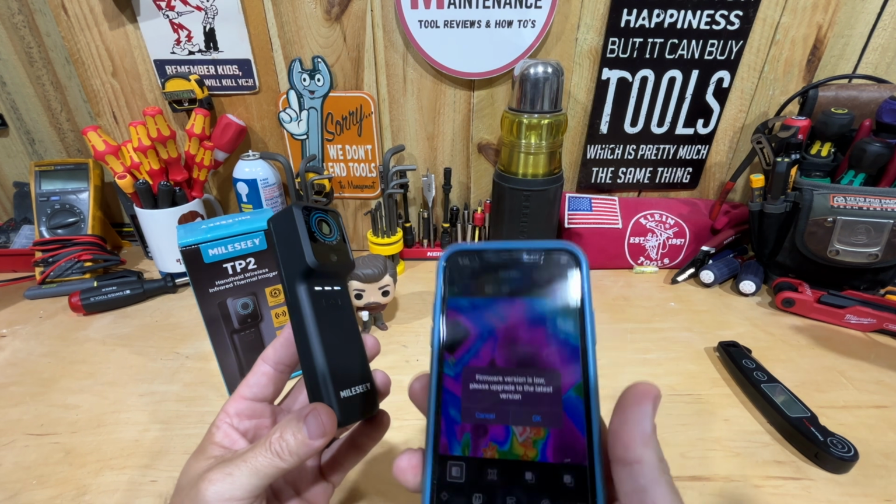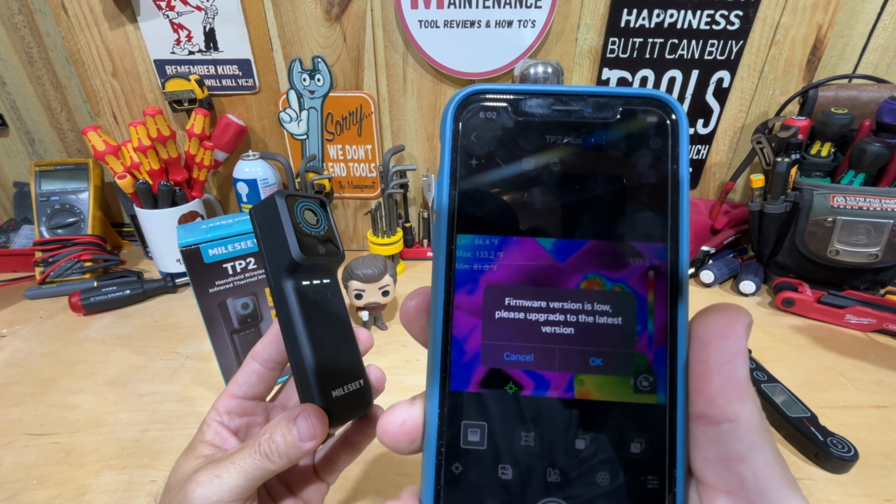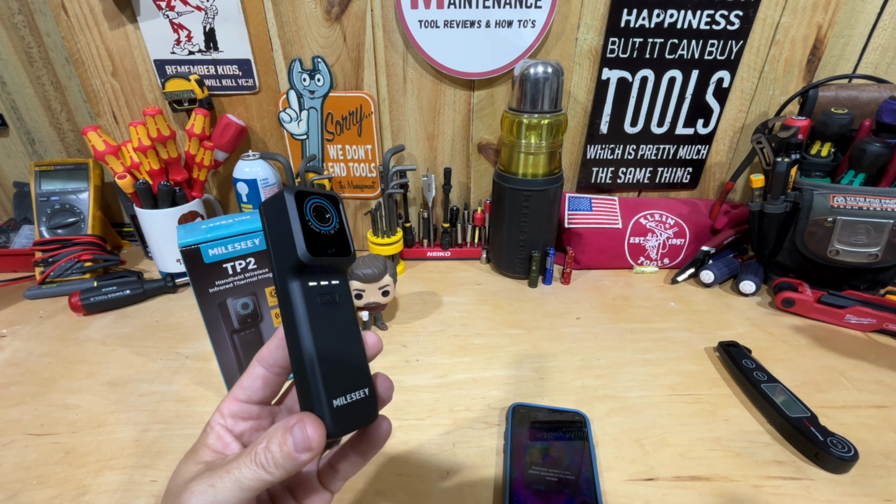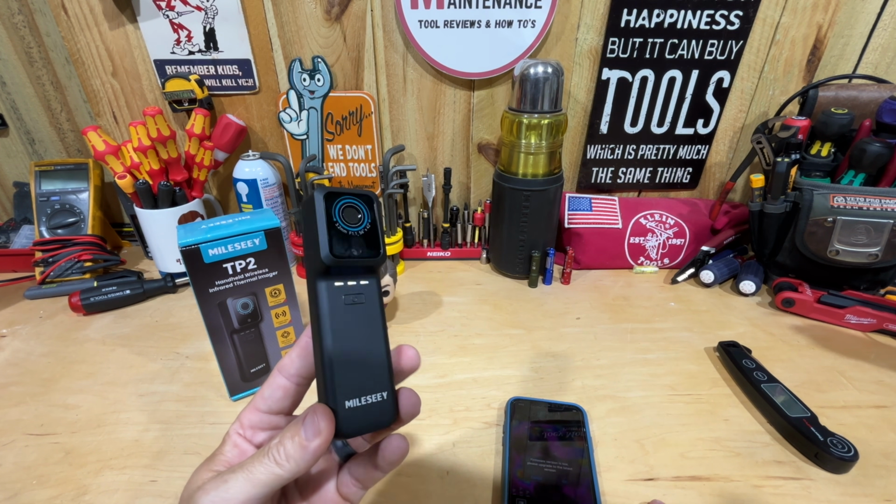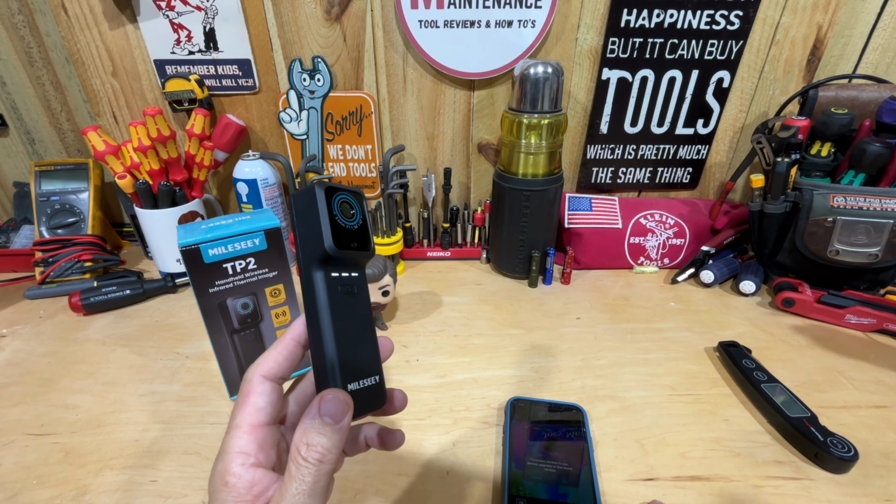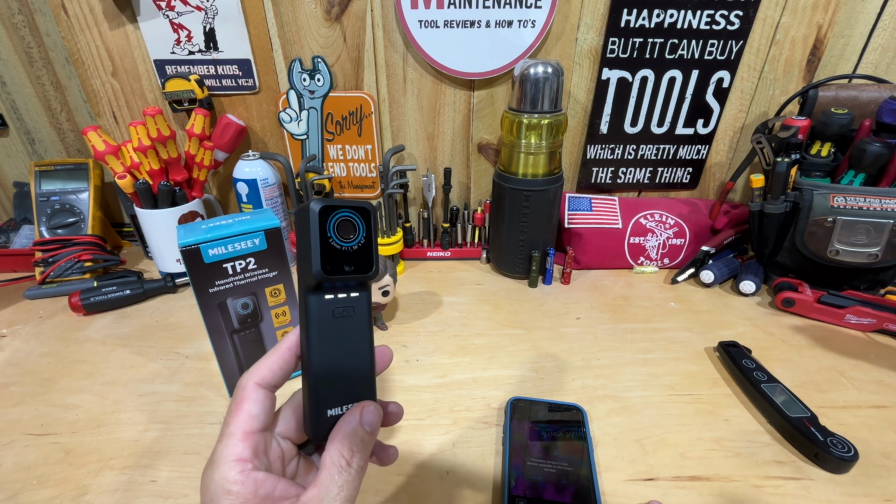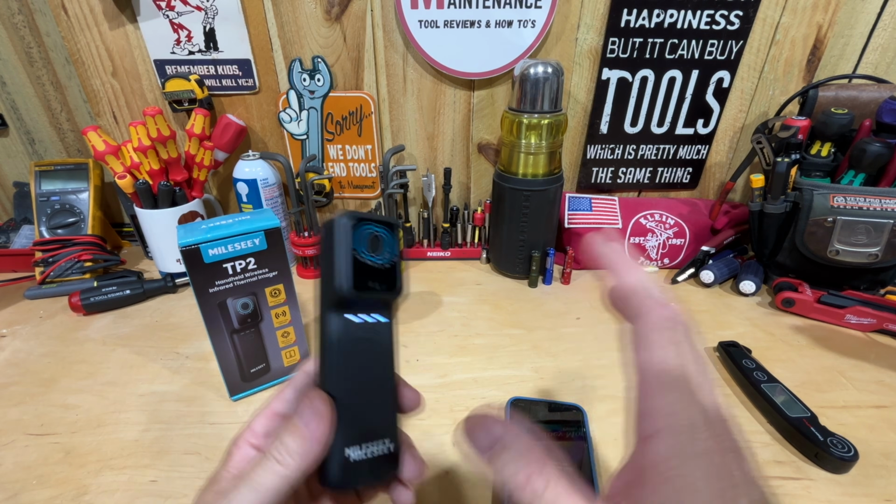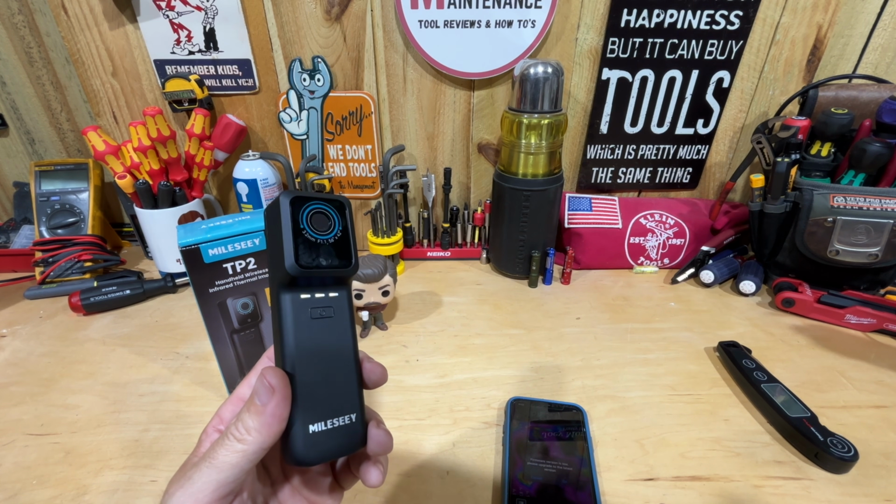The only other thing that I've run into is this firmware version is low, and whenever I've tried to upgrade it, it hasn't let me upgrade it. I've had to cancel that off every time. I've emailed them to see what's going on with that, but it's just a button I have to press every time that I turn it on. That's kind of irritating, but it's not a deal breaker. It still works 100%, not a problem with that.